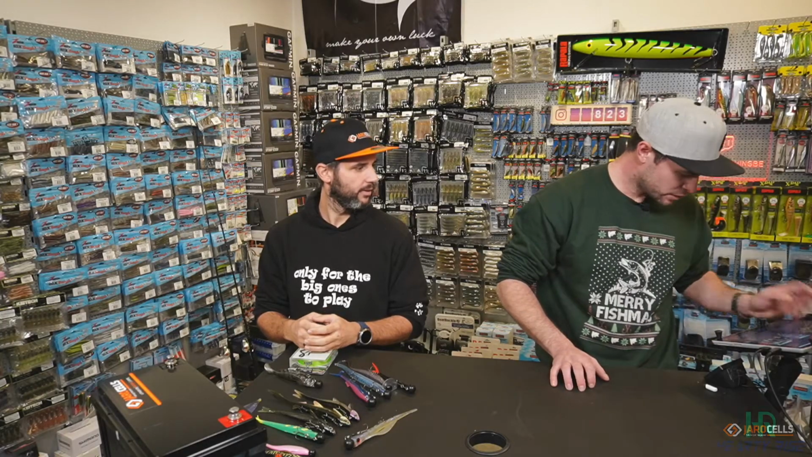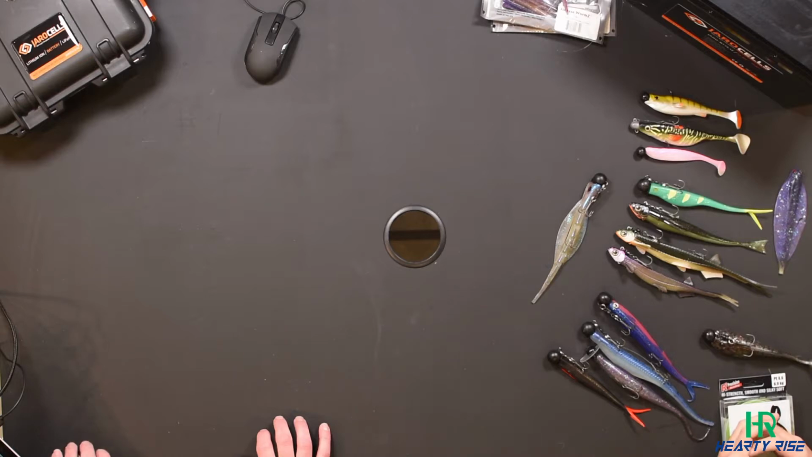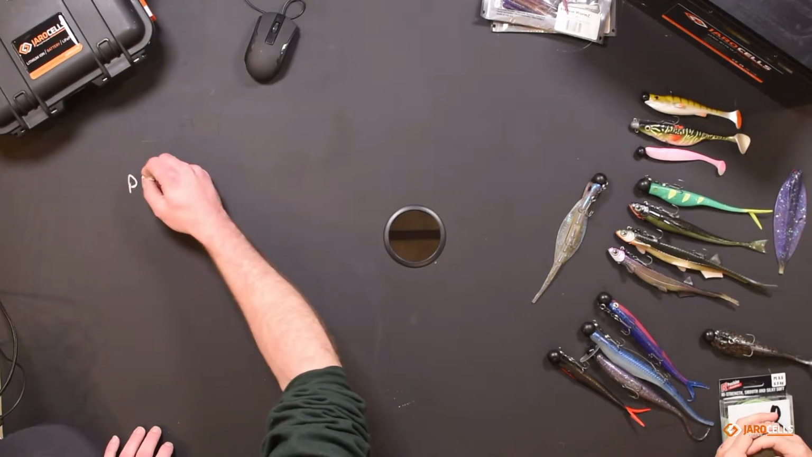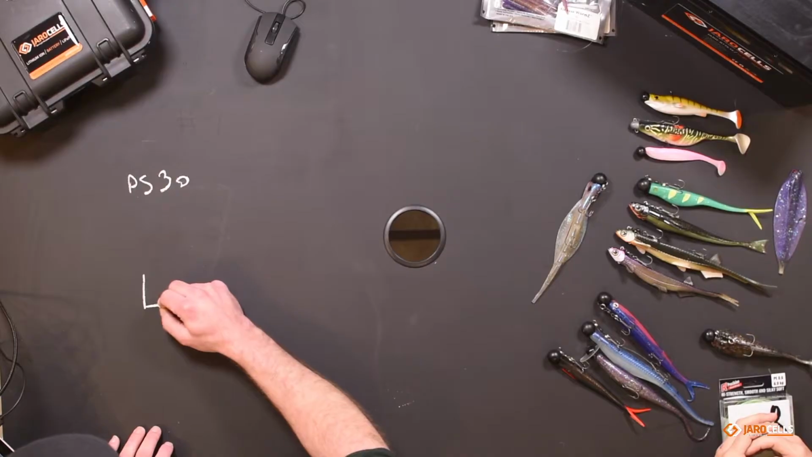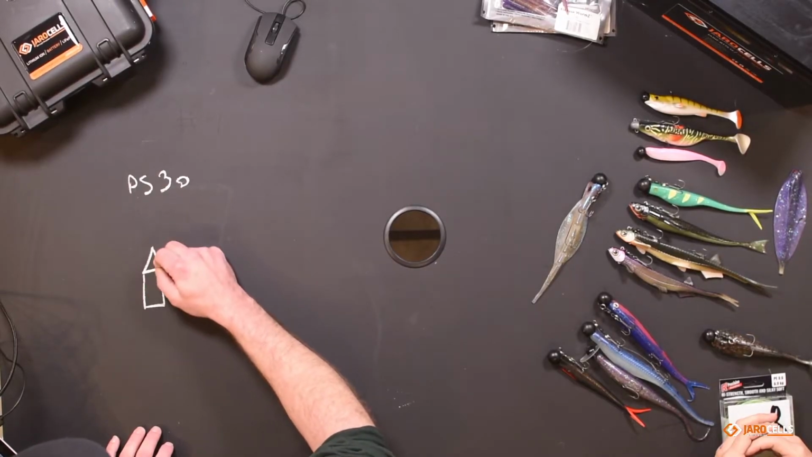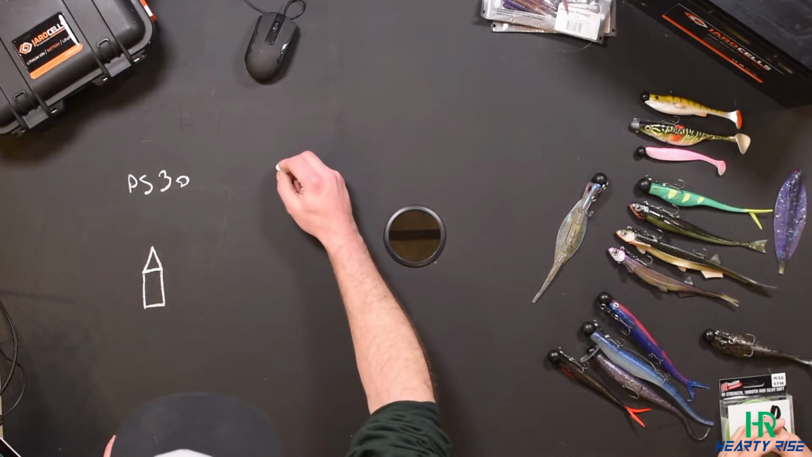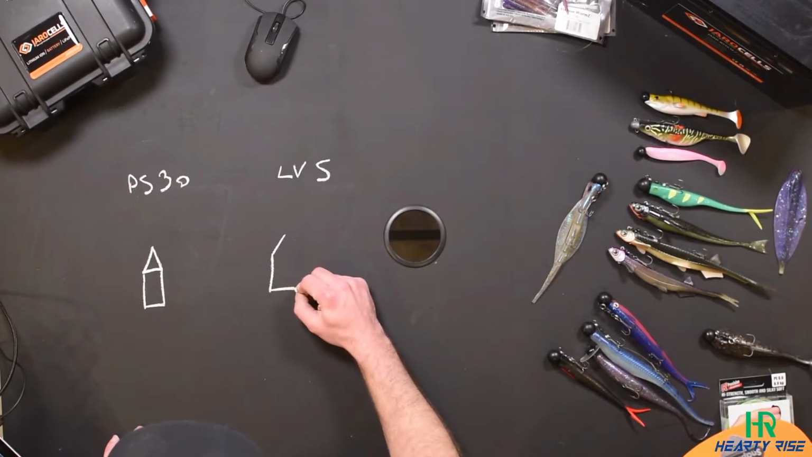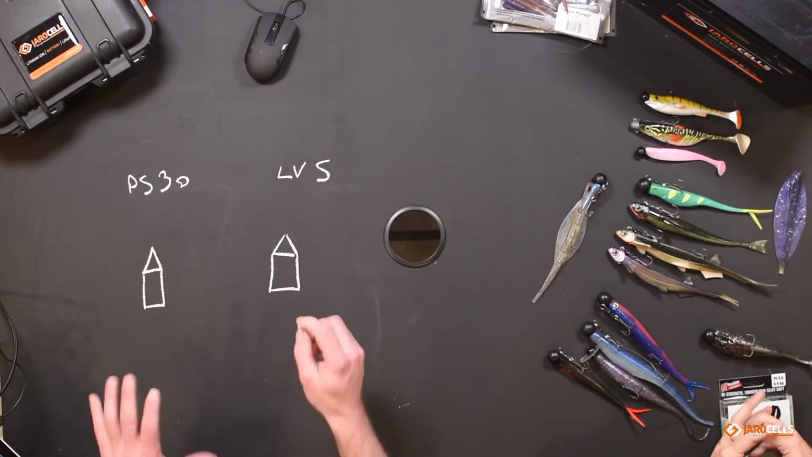Let's maybe switch to the top cam, where we can make a drawing of the difference between the PS30 and the LiveScope. Let's say this is the PS30. This is the top view of your boat. This is my super duper boat. That's a nice boat. And this is a LiveScope. I'm better at drawing houses apparently. Top view of the boat.